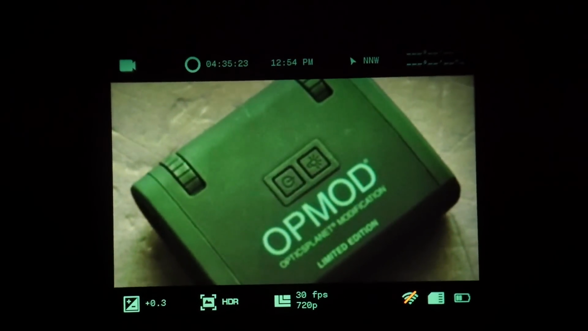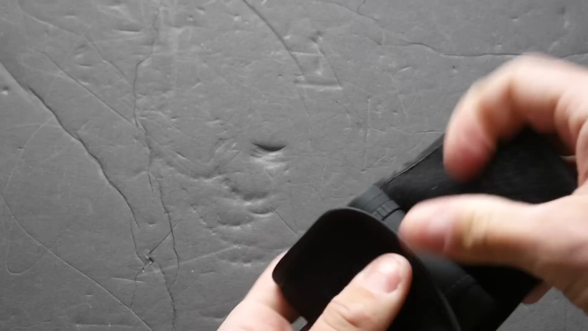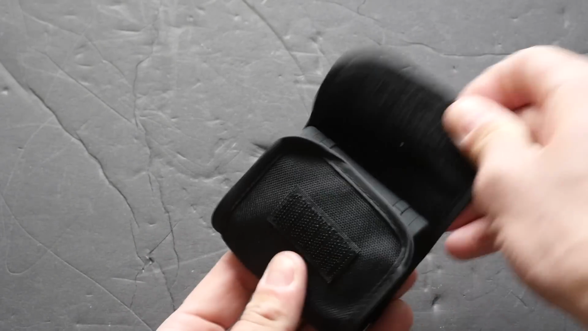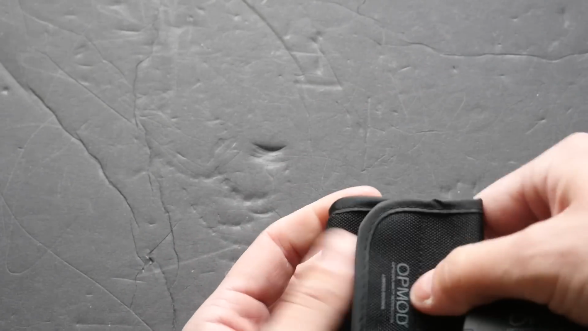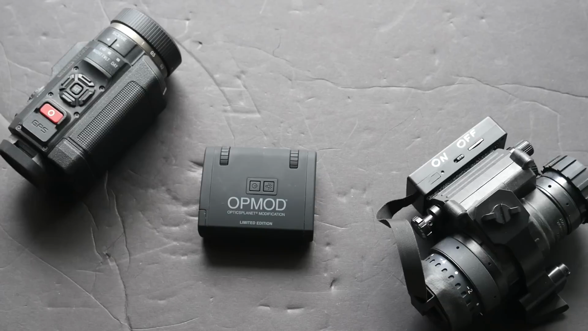The OPMOD DNV can be tucked discreetly into a shirt pocket. It's very small, very light, and it doesn't really look like anything. I can only really come up with one interesting use case for this thing based on its size and its price, and that is as a clandestine way to detect infrared signatures, such as those emitted by cameras.